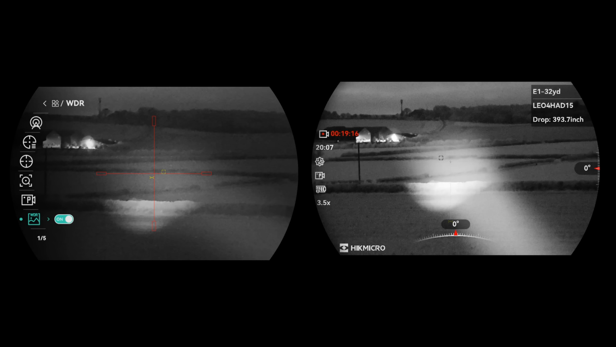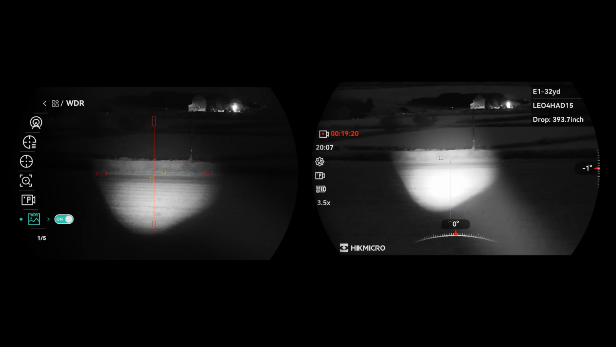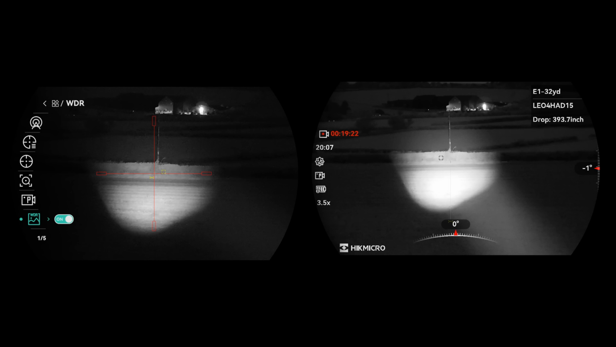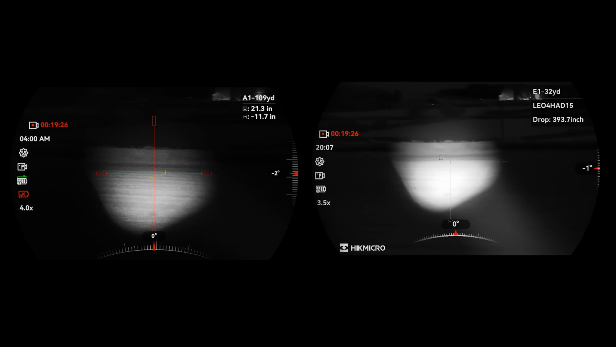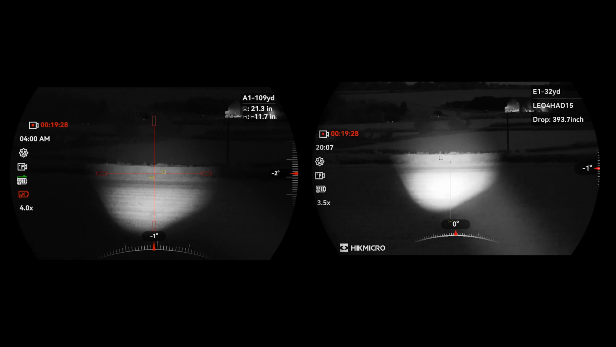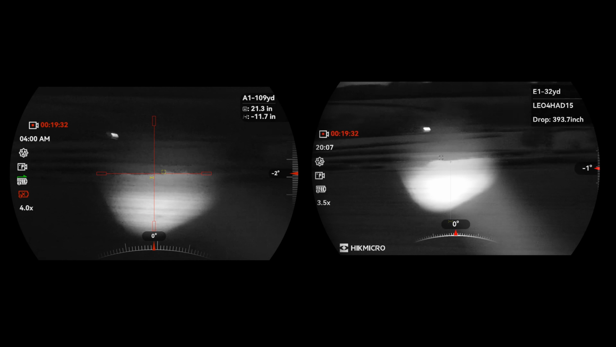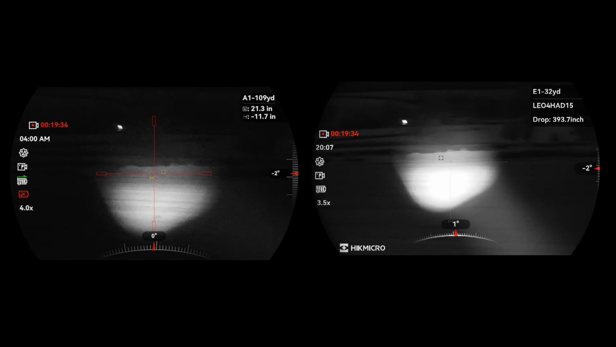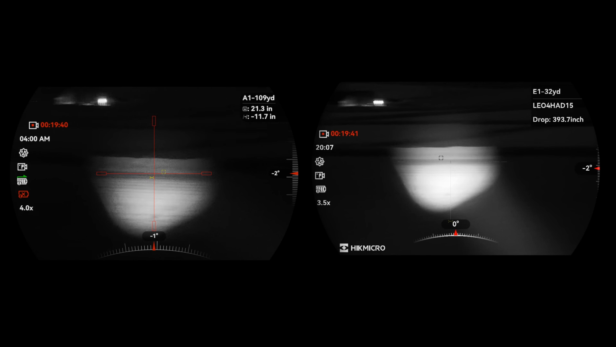WDR off, WDR on. Not quite sure what that does. But it did change how it looked at things. Let's have a look now. Oh, the rabbit's gone. This is the disadvantage of not having thermal.